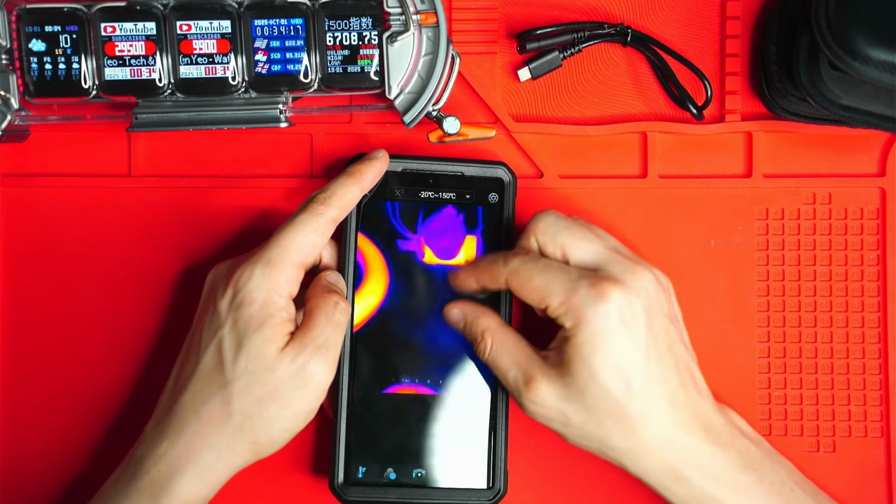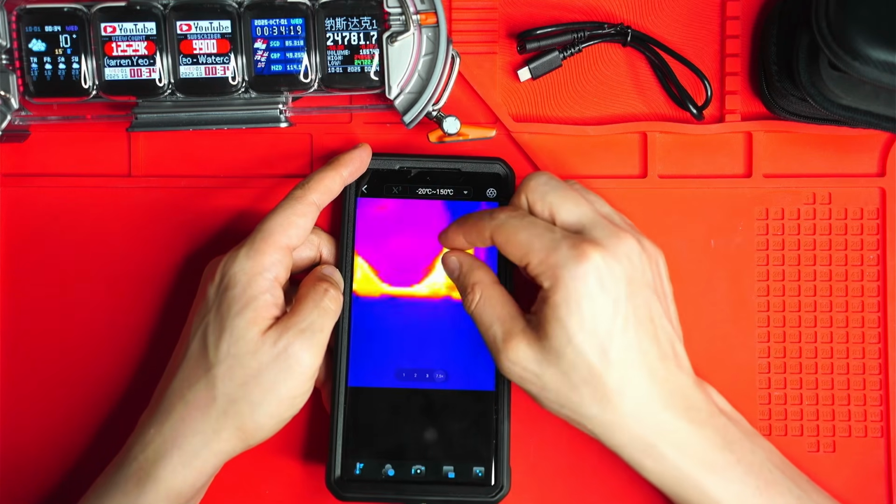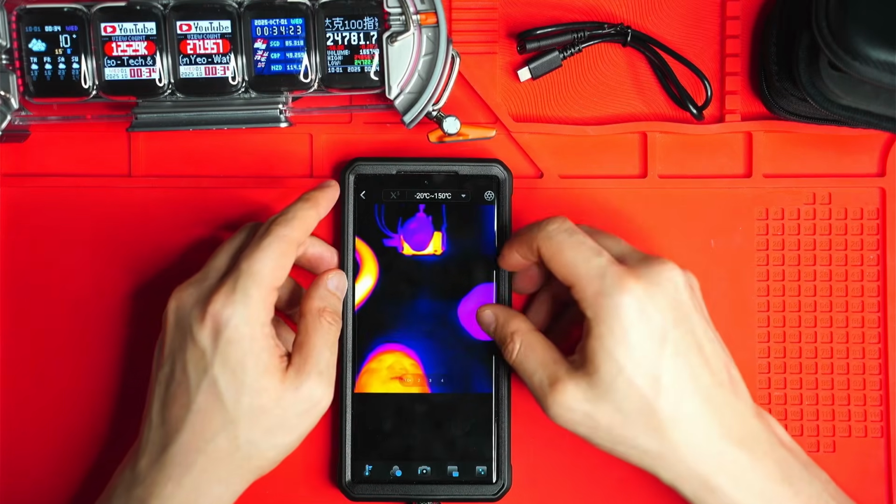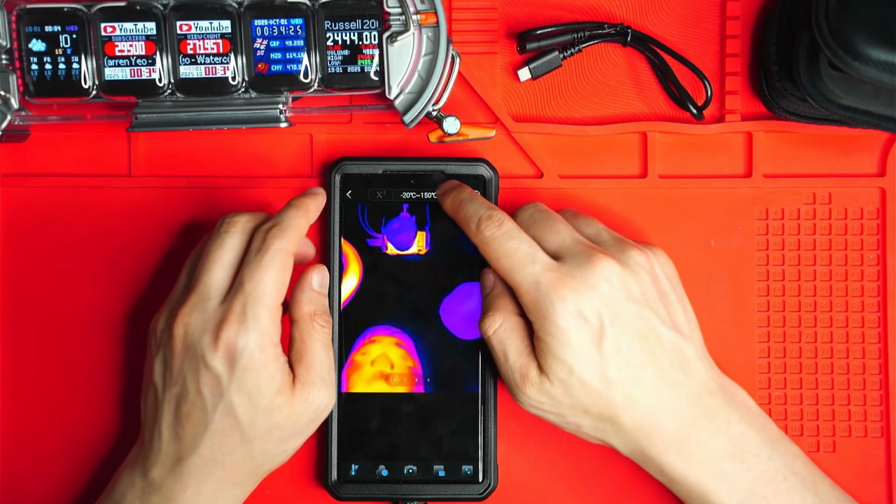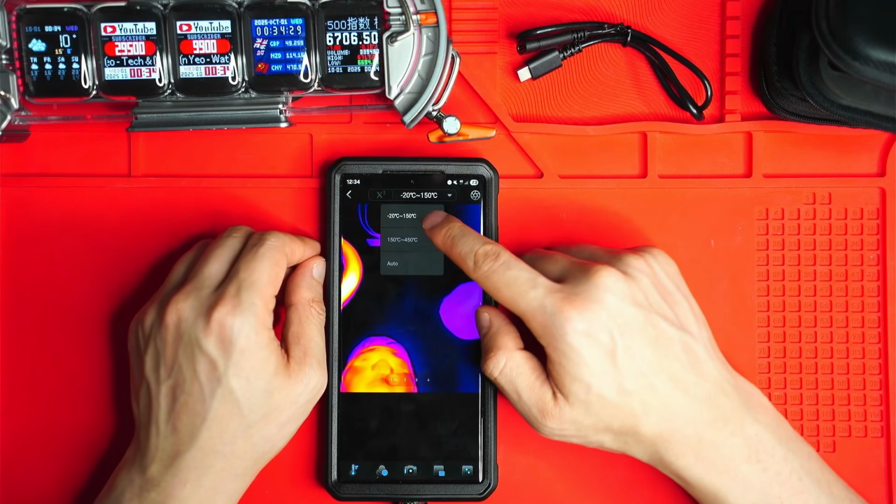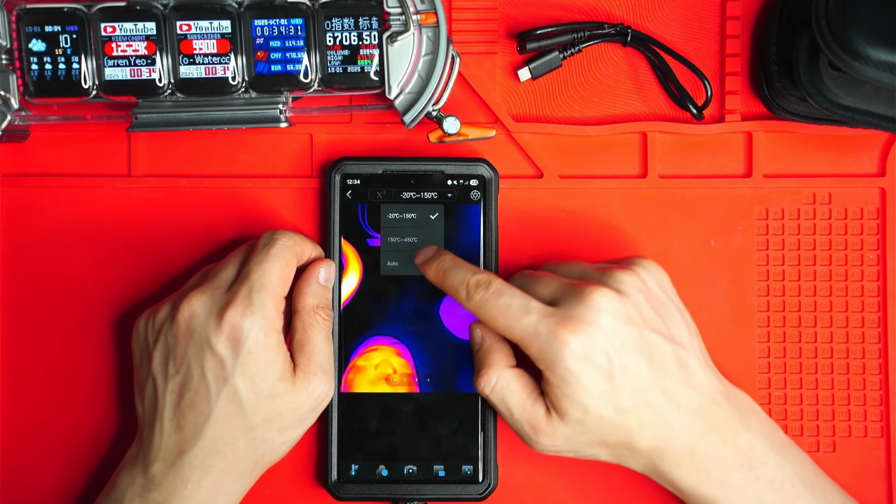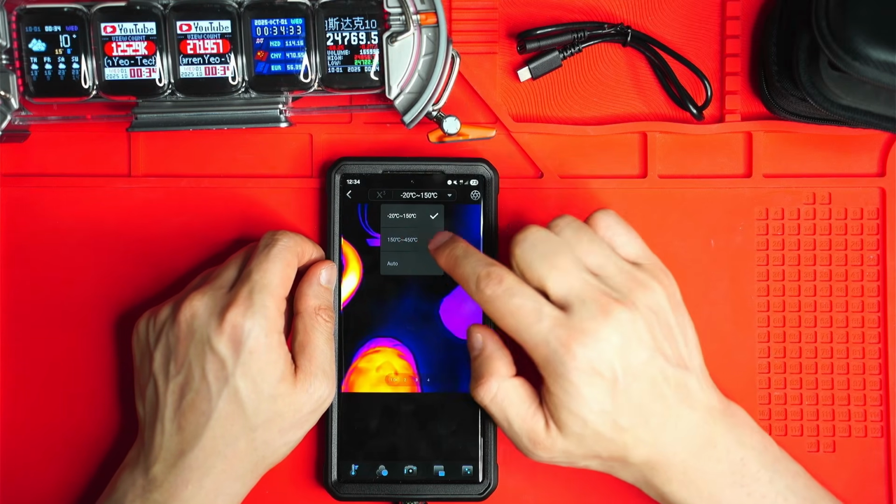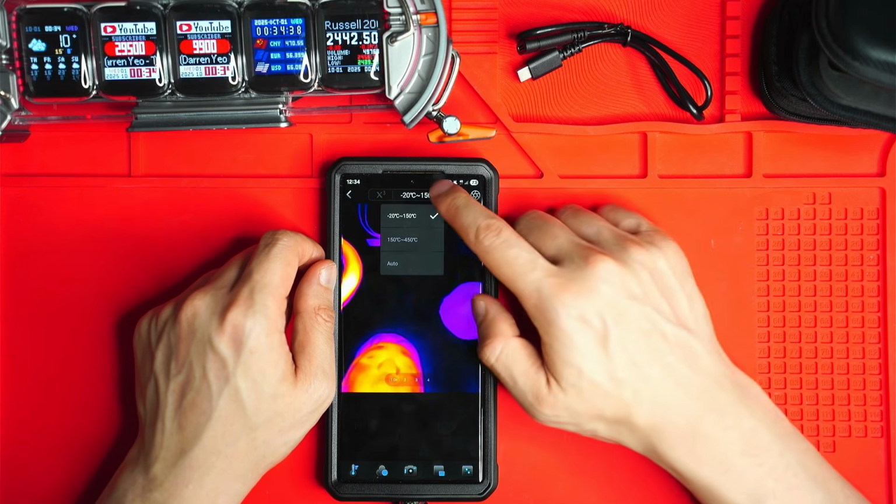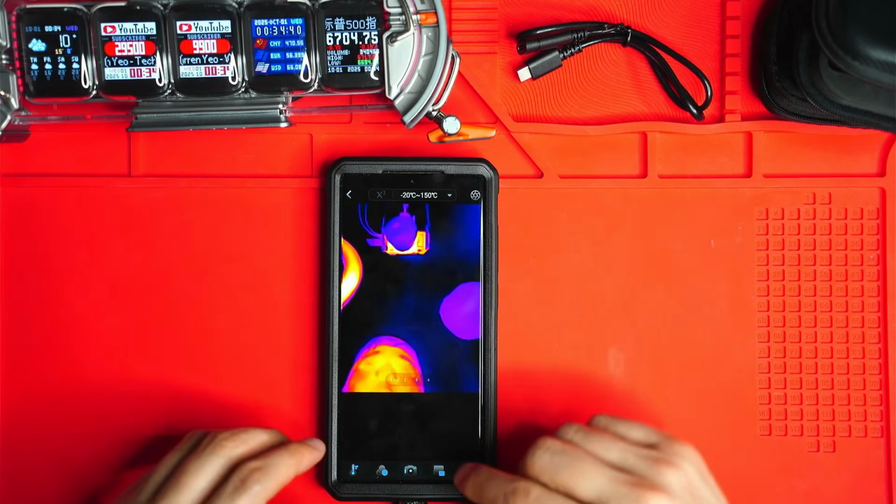And of course, here's another feature, the pinch to zoom, the 15 times digital zoom that you don't get with the FLIR One Pro. And you can select the temperature range as well up the top here, -20 degrees Celsius to 150 degrees Celsius, and 150 degrees Celsius to 450 degrees Celsius. And I wonder why that doesn't state 600 degrees Celsius, since the camera is rated to 600.